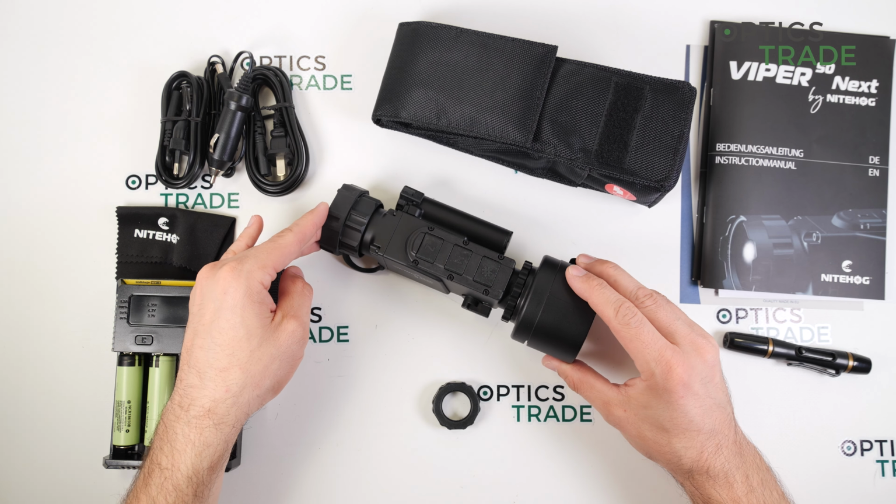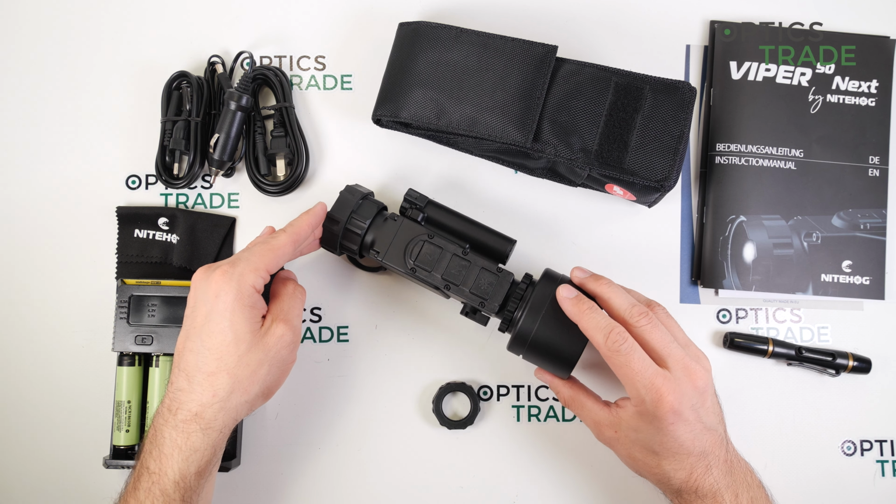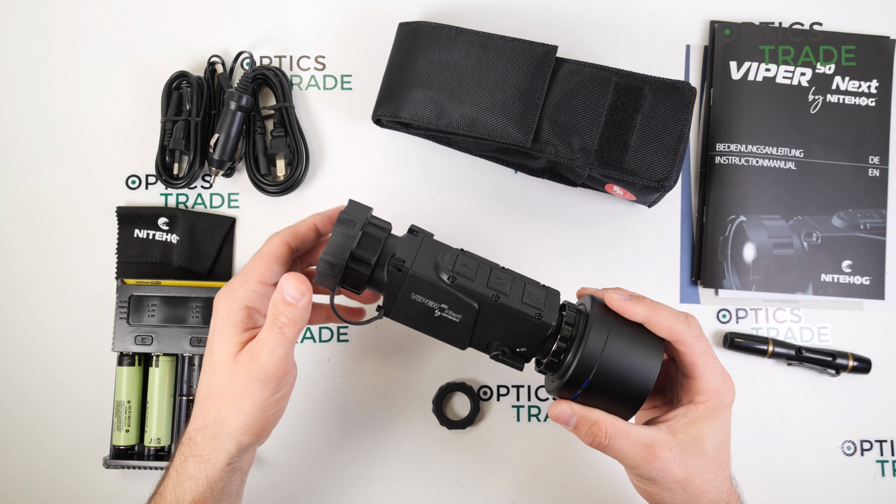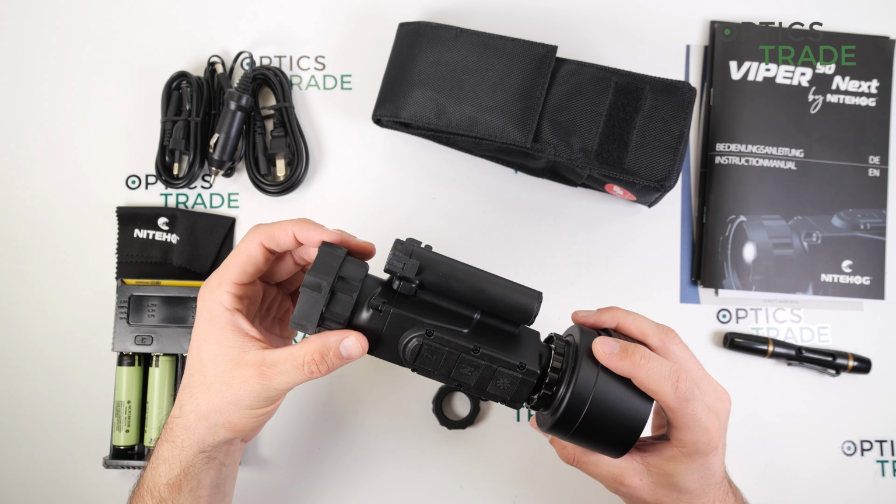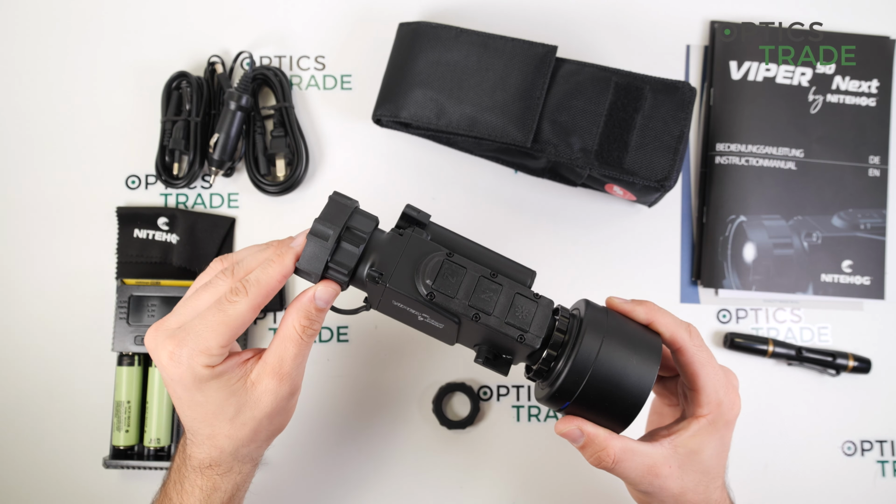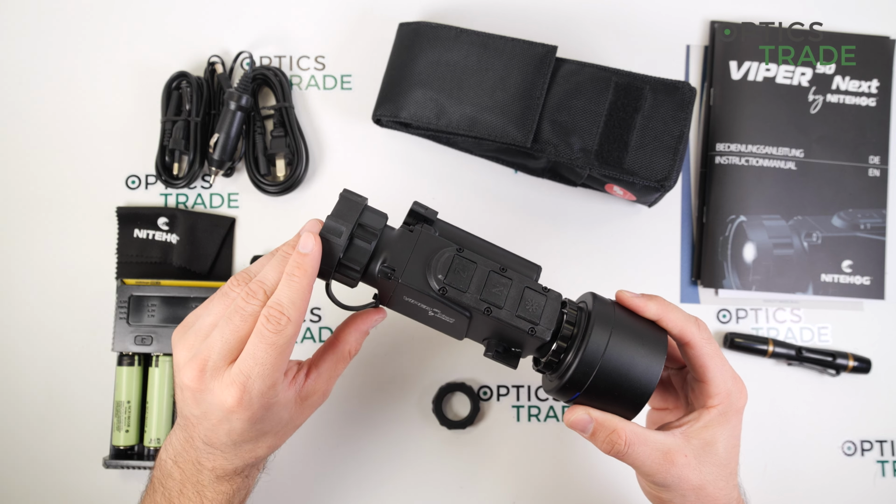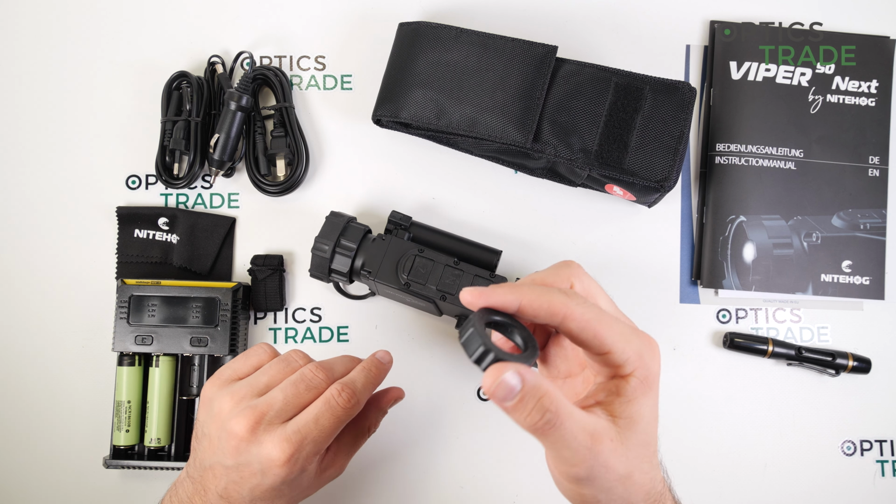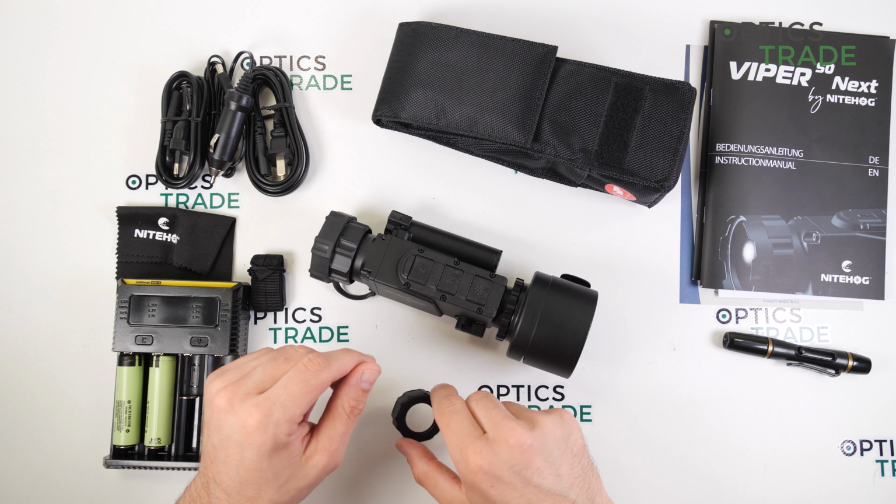So normally you don't need to do anything when you purchase the device. The build quality, I think it's really greatly made. All the attention to detail is really nice. The eyepiece, especially with this rubber, is really easy to use.